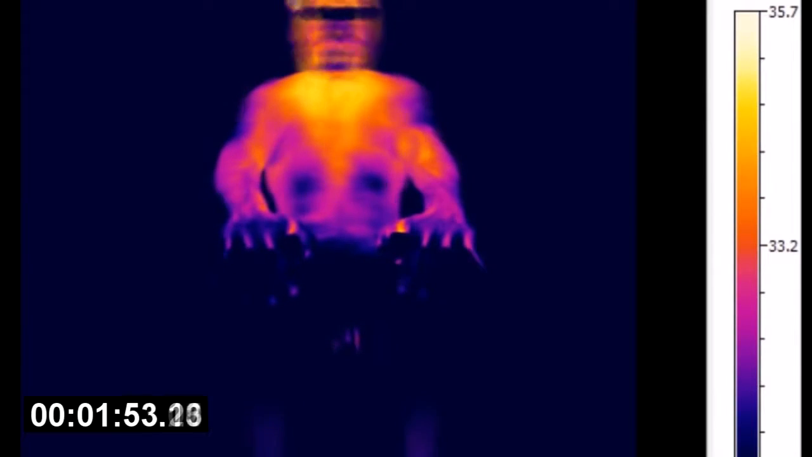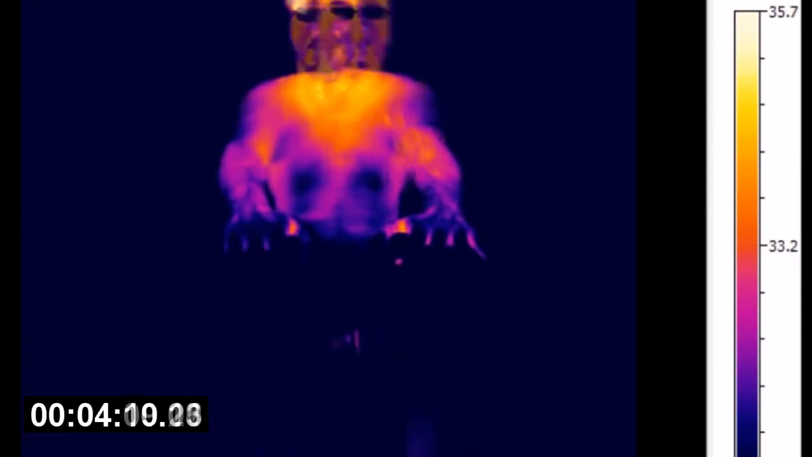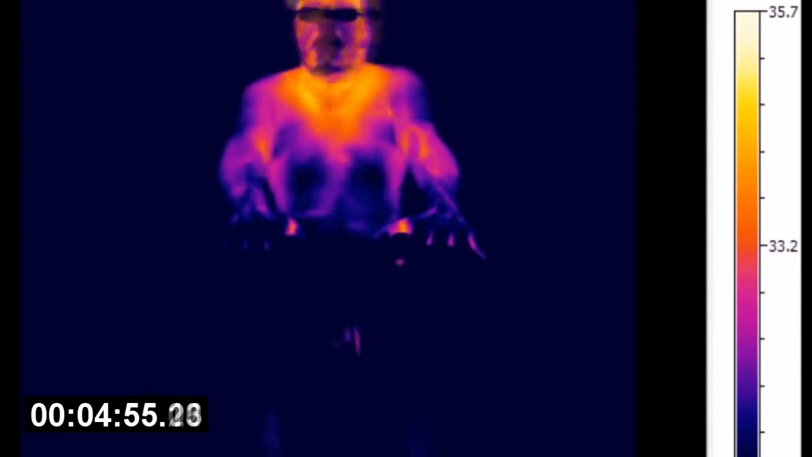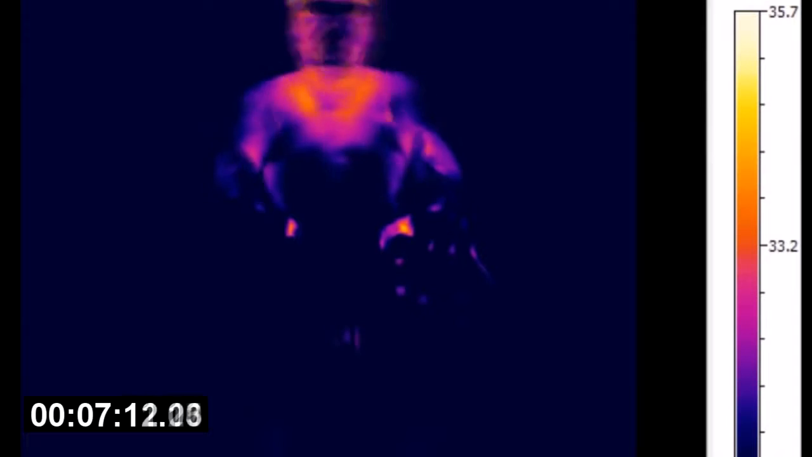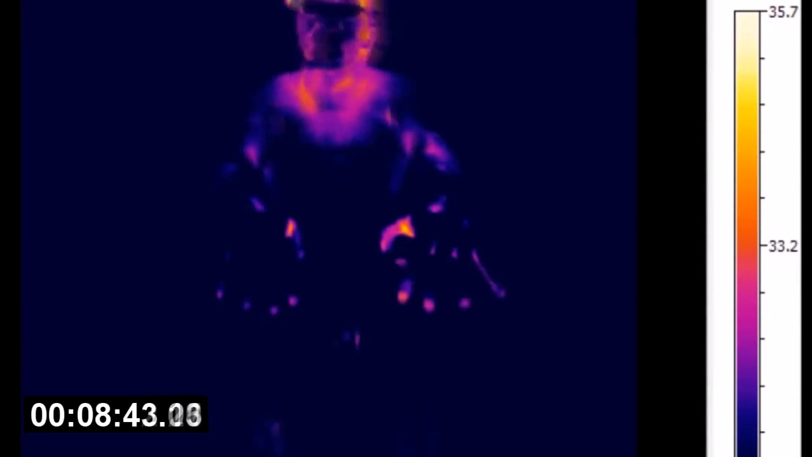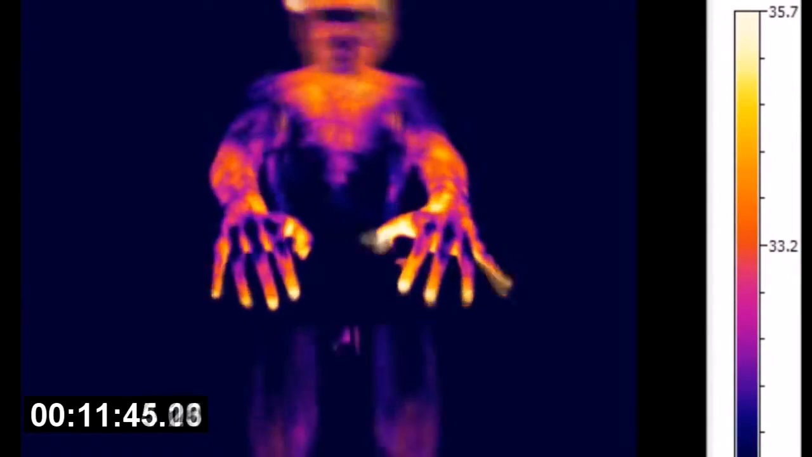And I also want you to watch what happens to my mouth and nose and the front of my face here, because that's getting colder and colder and colder. Now you can see the blood all leaching out of my arms again. The palms of the hands, they've got really hot. But you see the blood's coming out of the arms, and the front of the face is now really cold. Now this is just the camera wigging out because it hadn't quite thermally equilibrated. So don't worry too much about that, it'll settle down eventually.